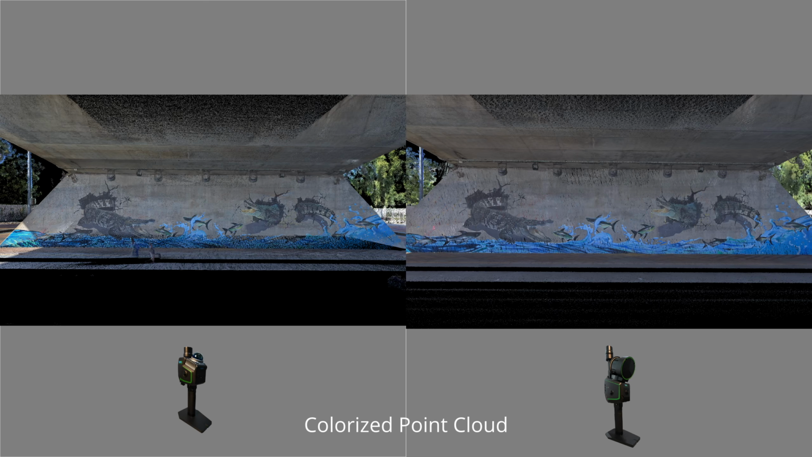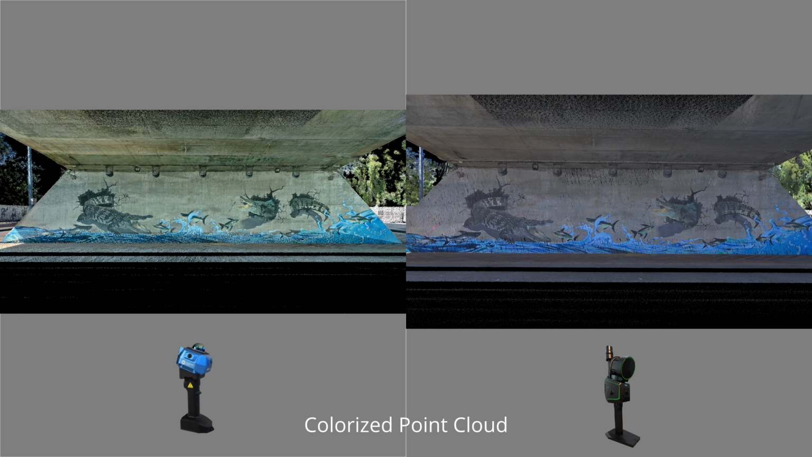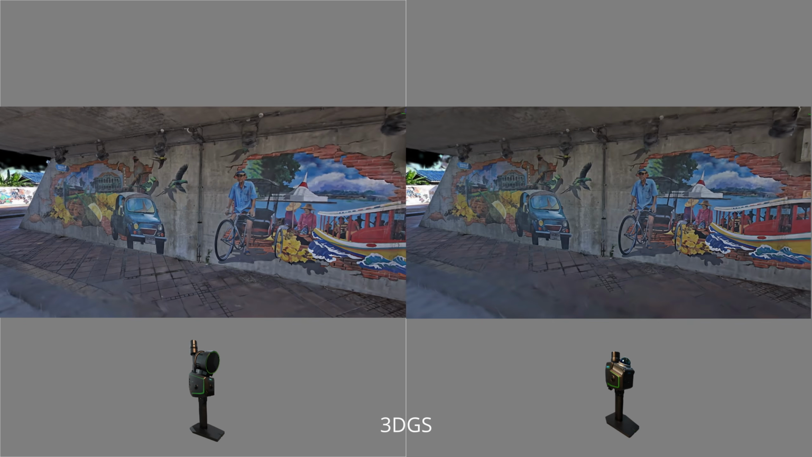The O2 and O2 Lite share the same camera module, which is why they produce the same color tone. It seems the Pocket 2 can capture more color detail than the O2. Looking at the 3D results, both the O2 and O2 Lite produce the same color tone, though the O2 shows slightly more detail.